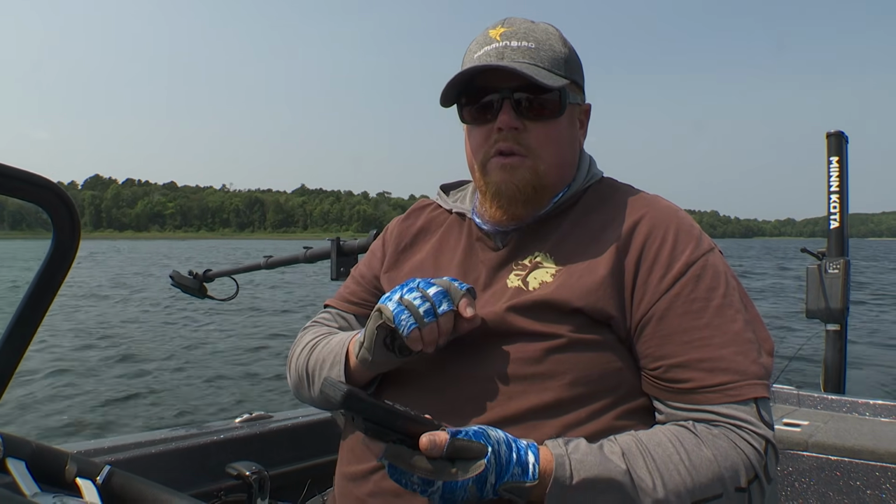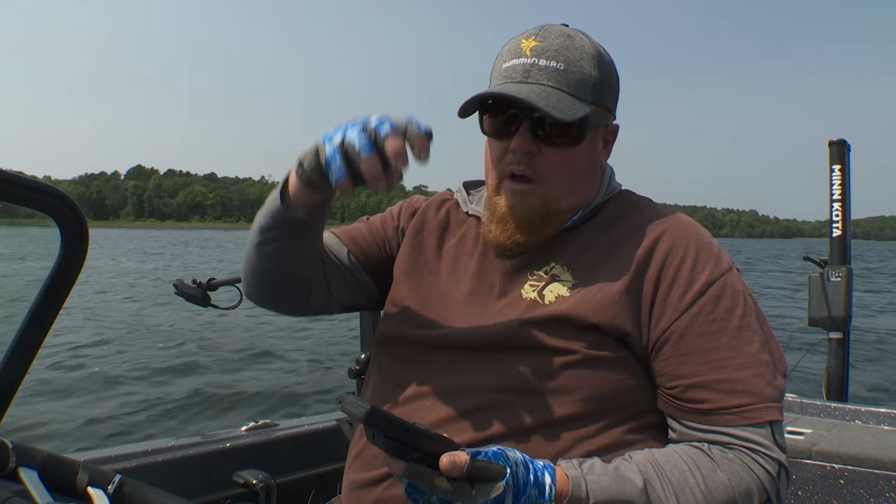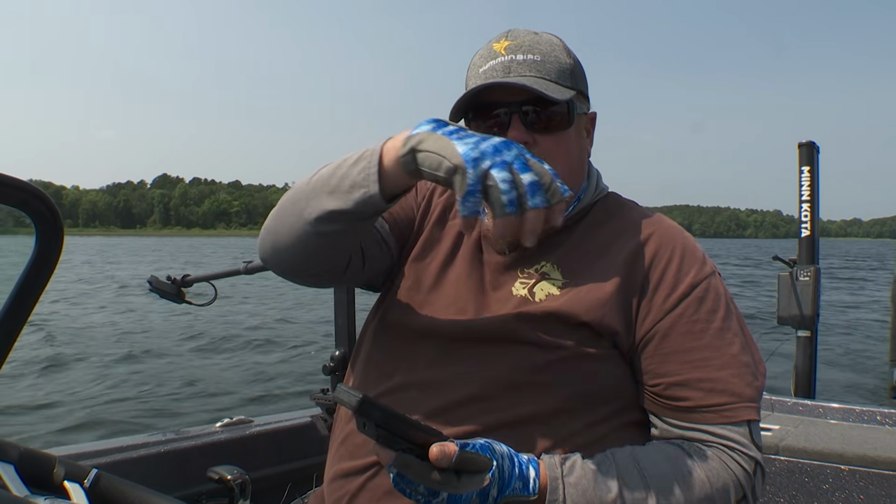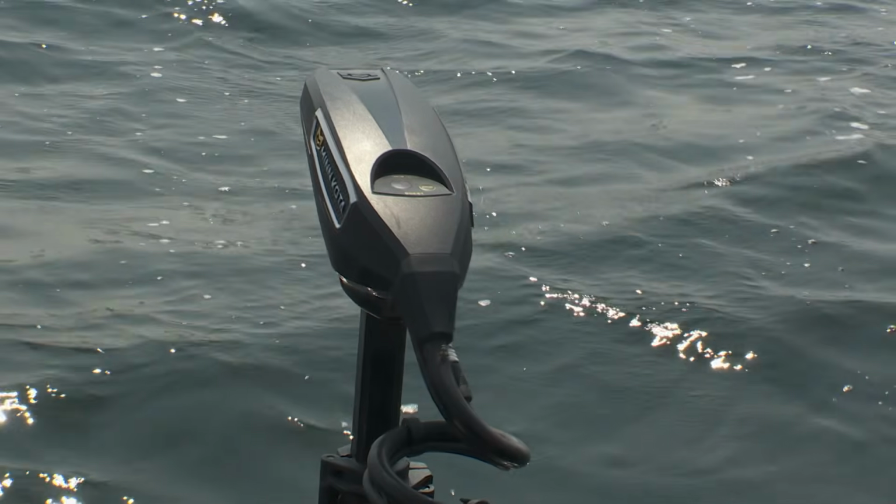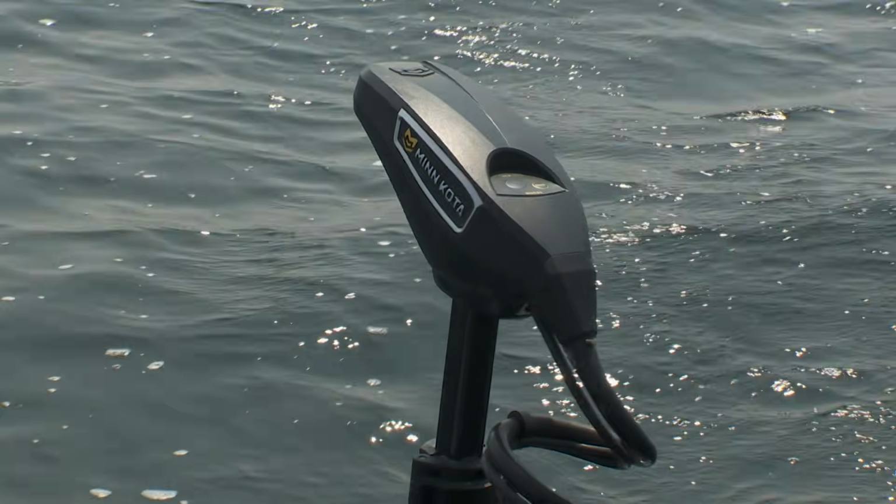A really cool feature, super nice. If you're on a spot and you want to work it in a semicircle, you could do that using the jog feature just by pushing the key on your remote.